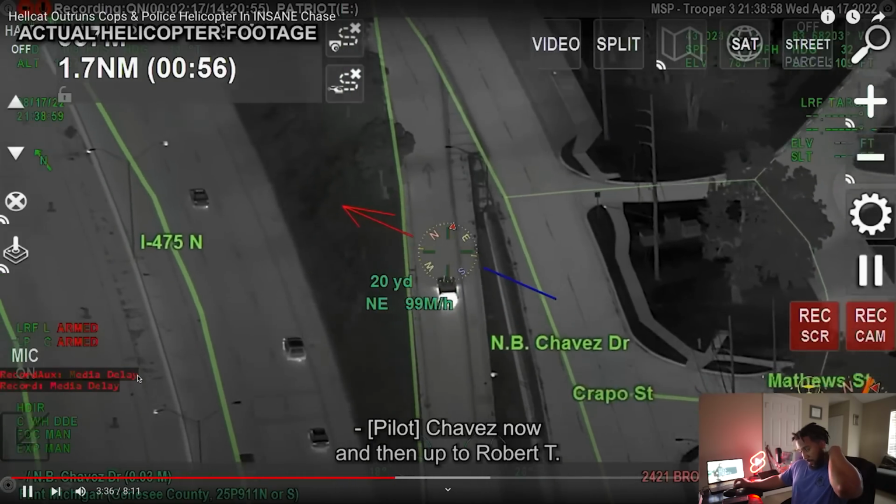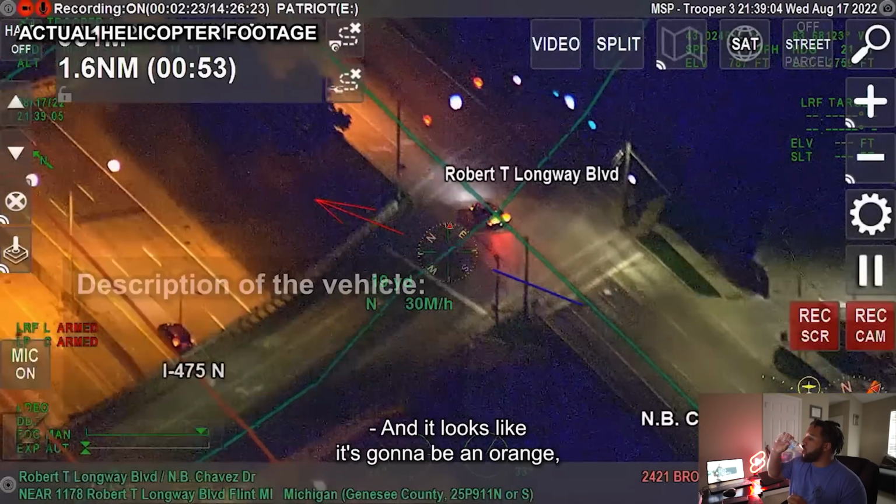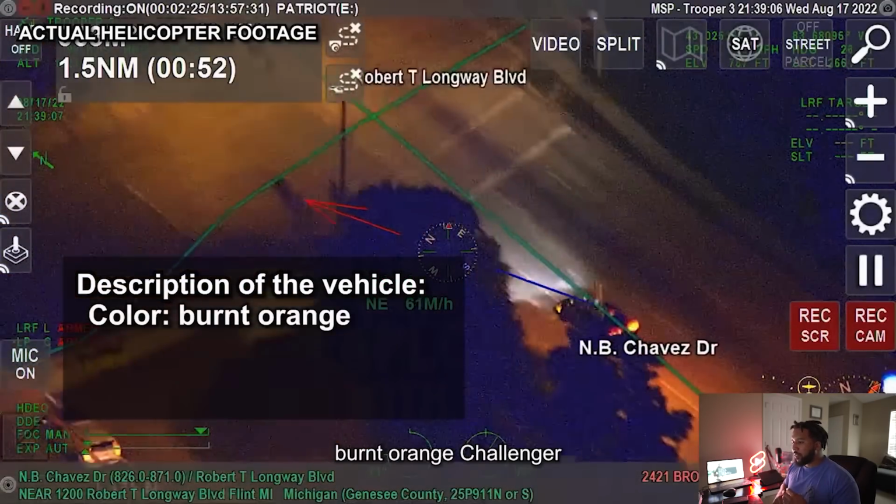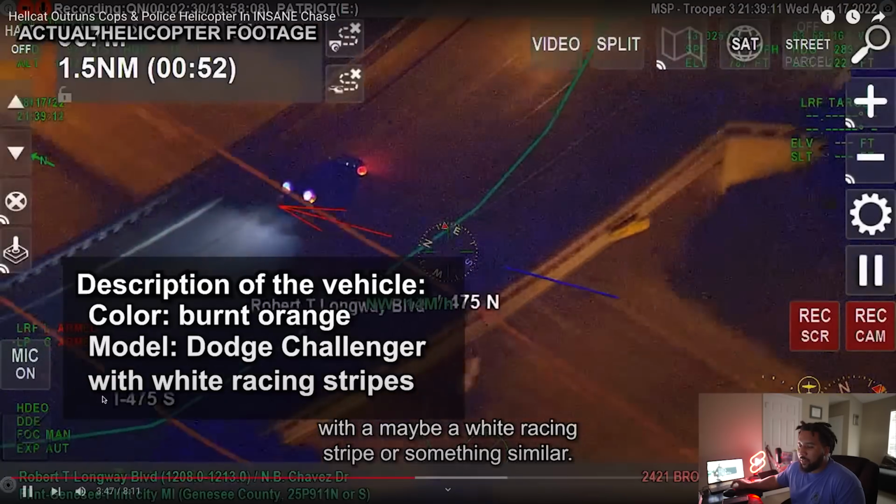Chavez now, then up to Robert T. They're activating at Robert T. And it looks like it's going to be an orange, burnt orange Challenger with maybe a white racing stripe or something similar. It's going to be westbound.